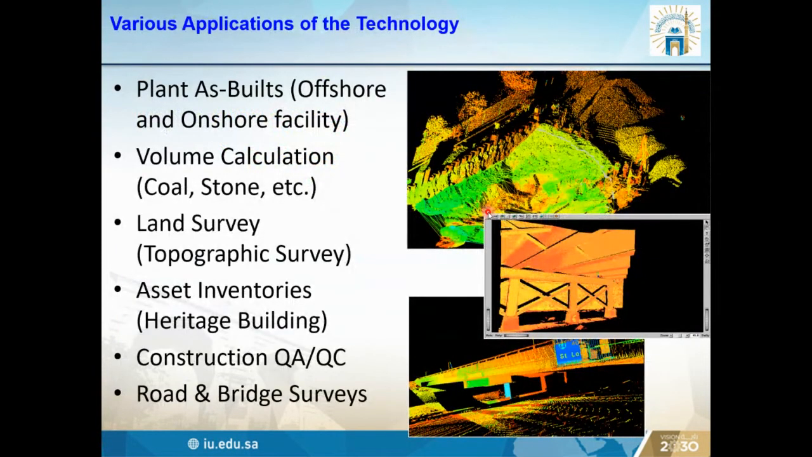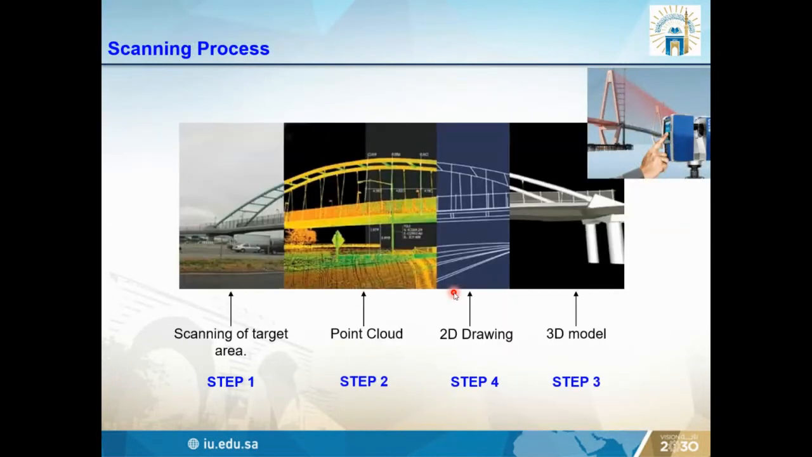This is another application of laser scanning in onshore structures. Then we have land survey. Then we have an under-construction bridge, and this is a heritage building. This is showing the point cloud data for those structures.